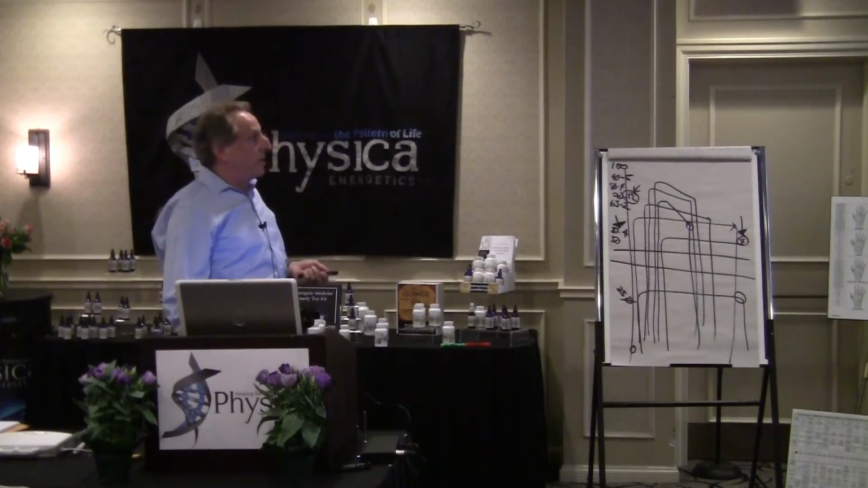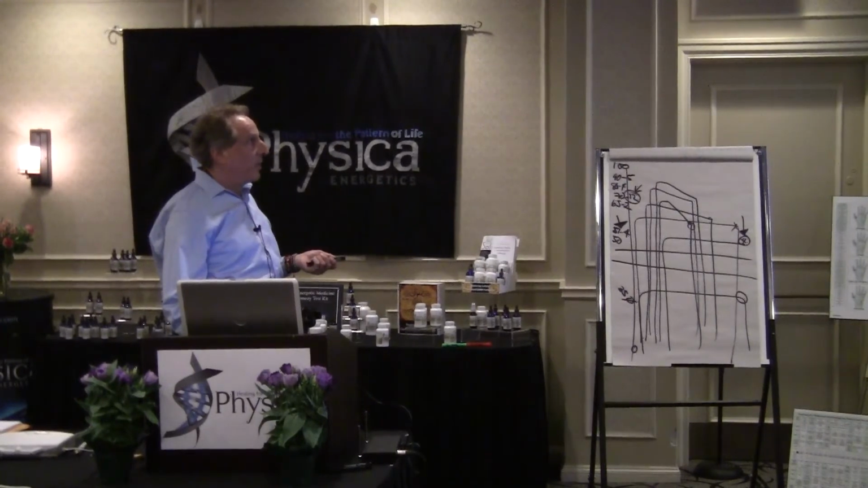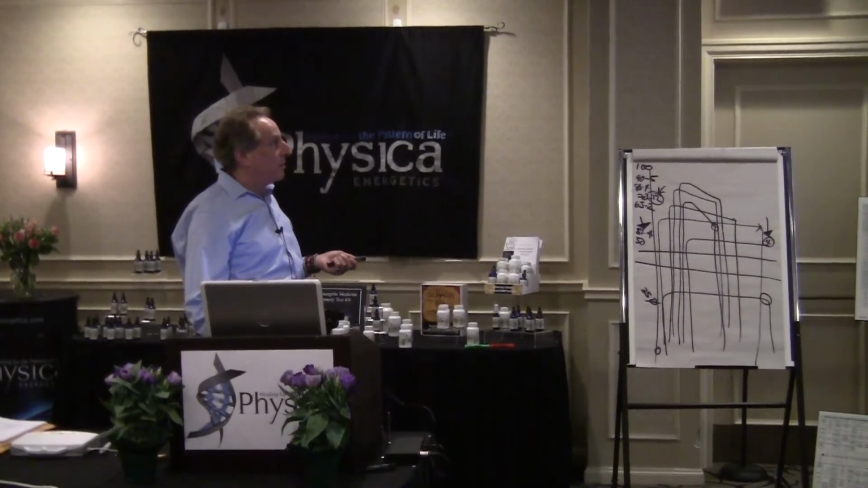This is, again, the relationship of organ to breast. Here you're looking at some basic microcalcifications, but you have breast pain and you have a possible mass. This is an actual patient case history.